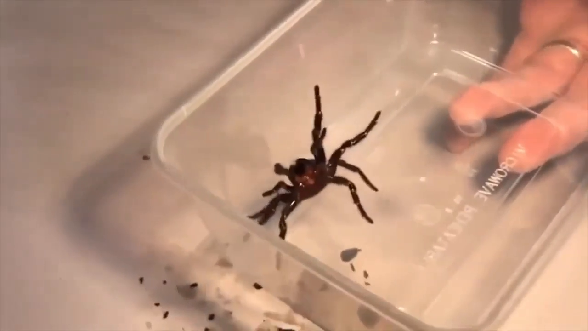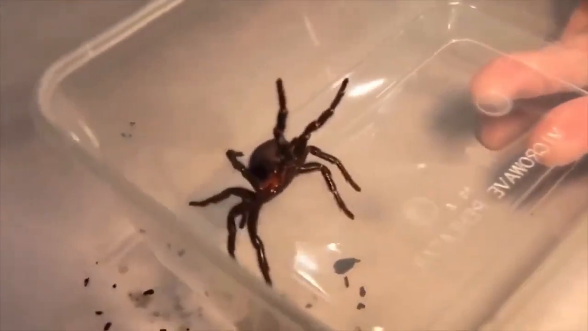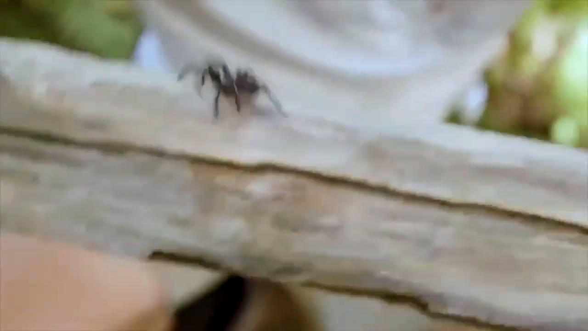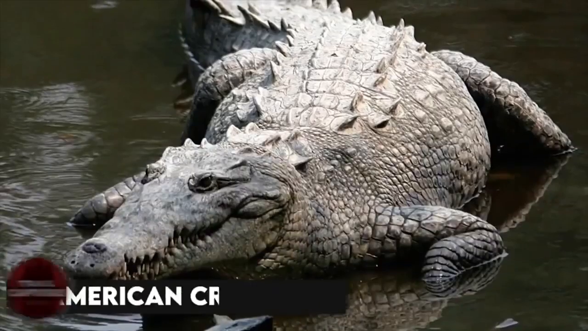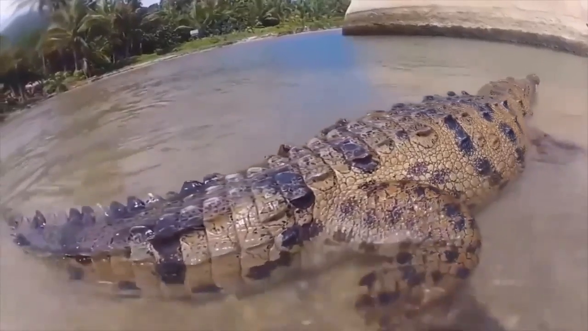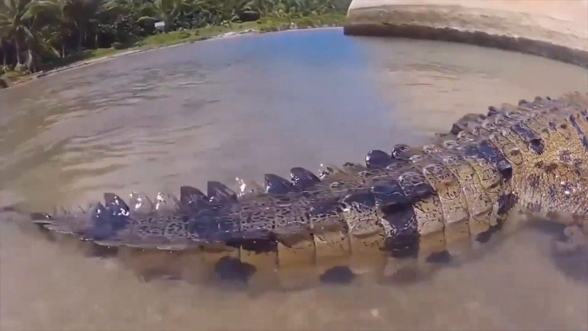And don't be fooled by its small size and cute little things. This spider packs a punch that will leave you gasping for air. So keep your eyes peeled and your spider sense tingling, because one wrong move and you could be in serious trouble.